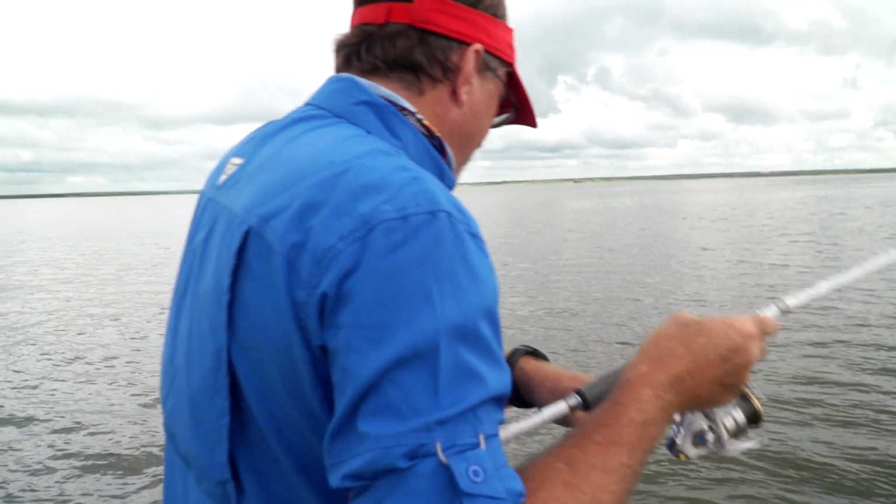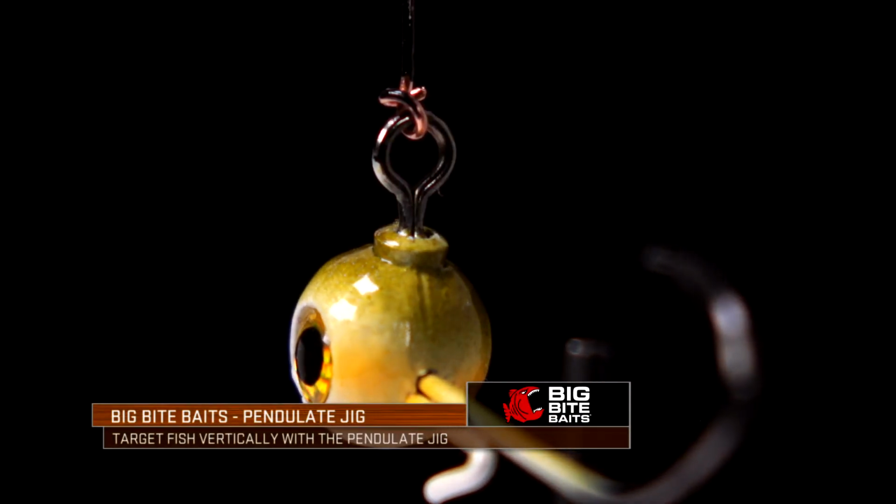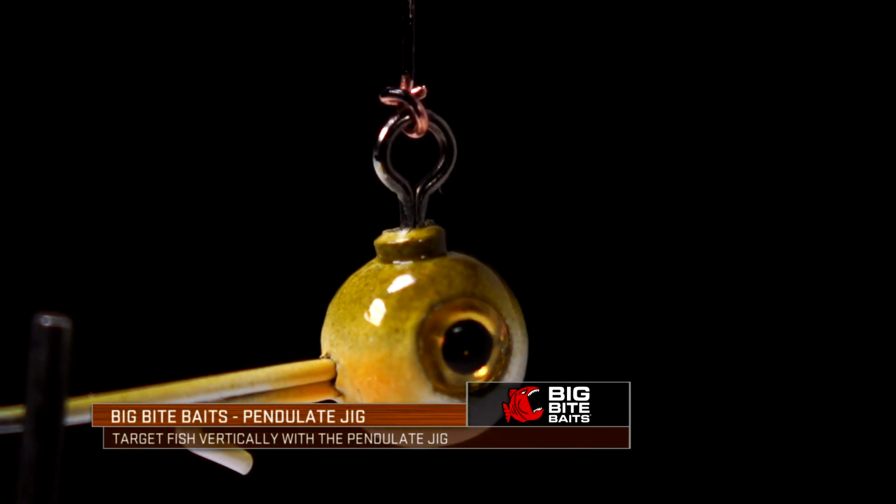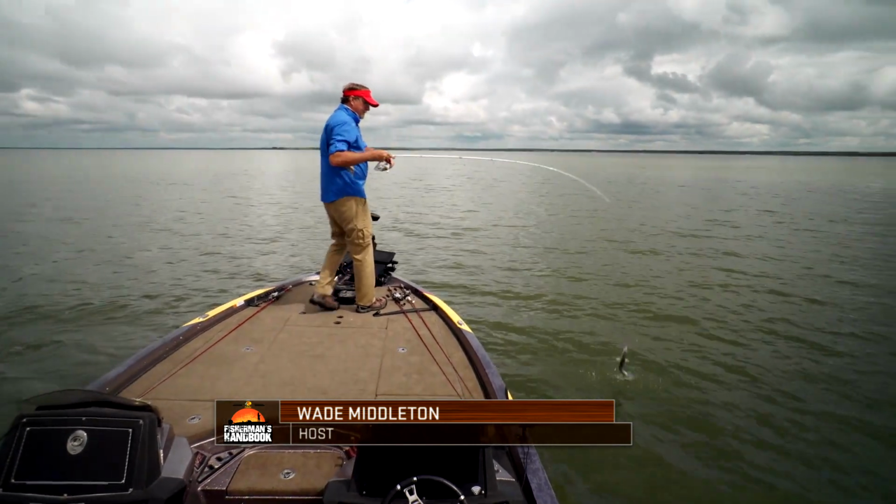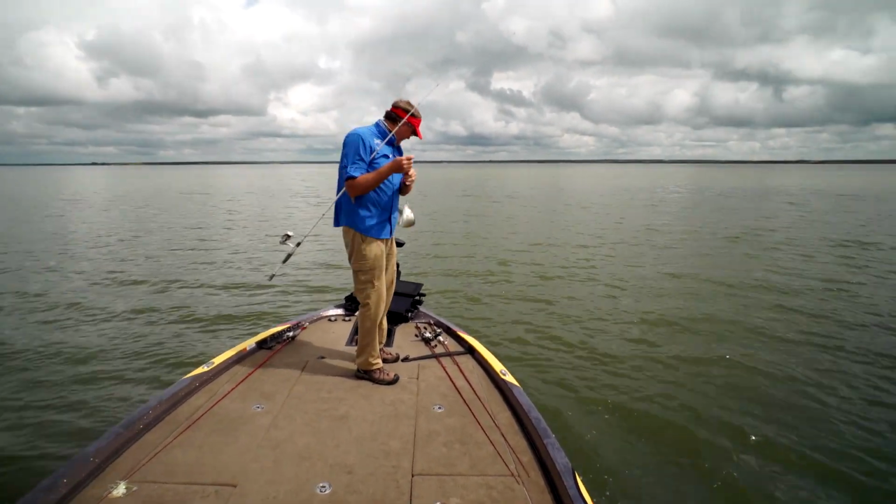So it's going to be a bait that you can use for so many different aspects: crappie fishing, pan fishing, bass fishing, walleye fishing. I mean, this Pendulate head is going to be a tremendous head anytime you're wanting to fish a bait vertically. There we go. You got it. Oh, I mean, catch them all, every different species.